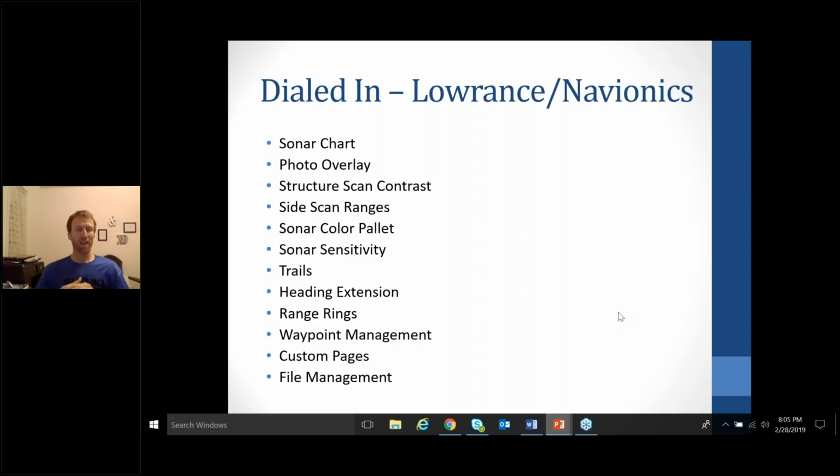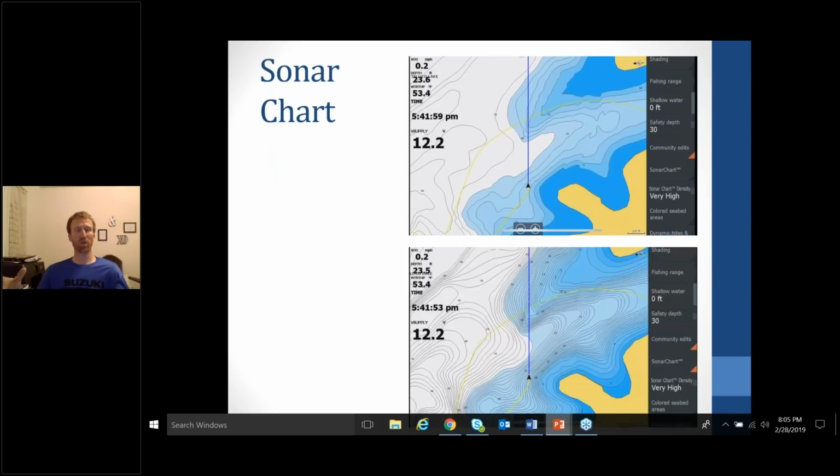So I just want you guys to get a general overview of everything that Lowrance and Navionics has to offer. Obviously there's a lot more, but this will be a nice base understanding that will make you feel a lot more confident with your units whenever you go out and try to get dialed into your units next time on the water. So let's go ahead and dive right into it.